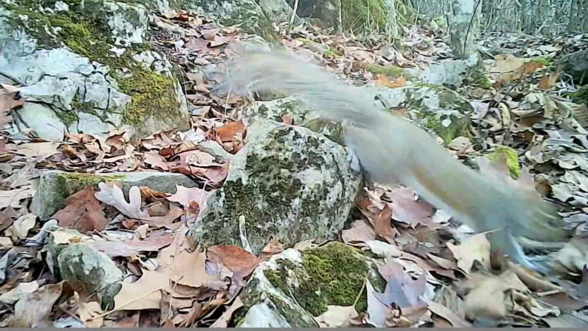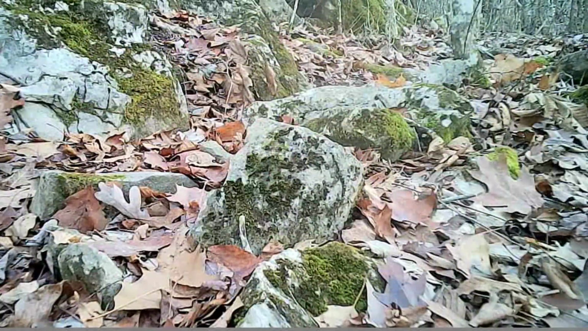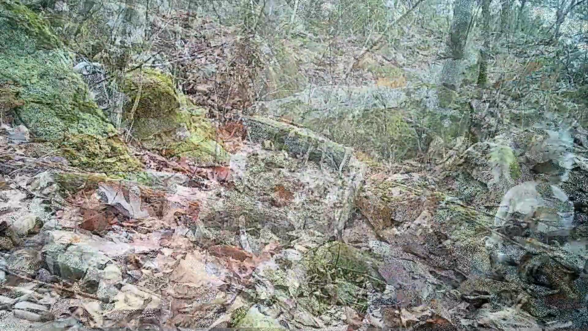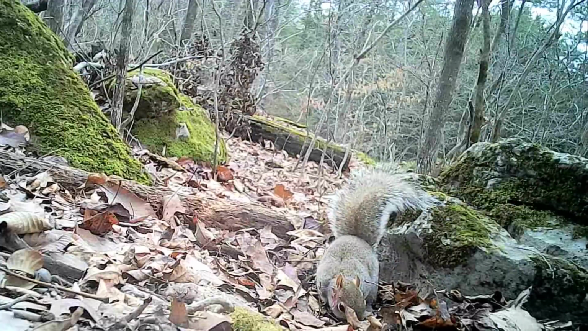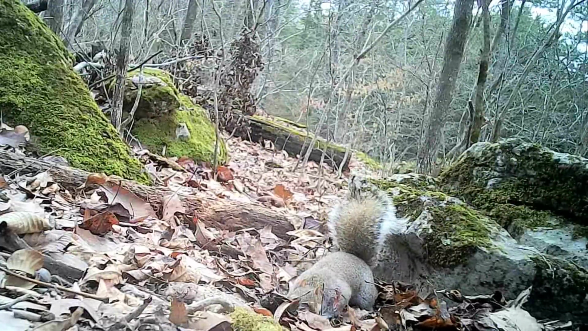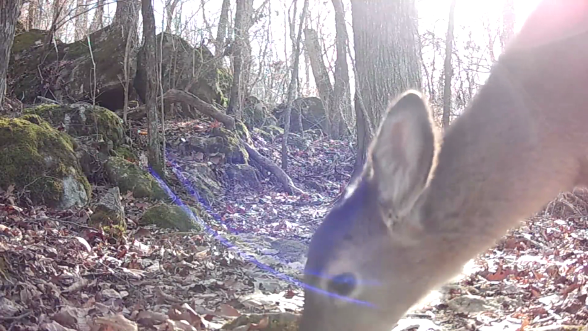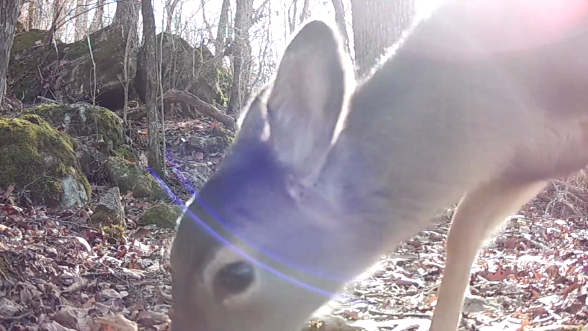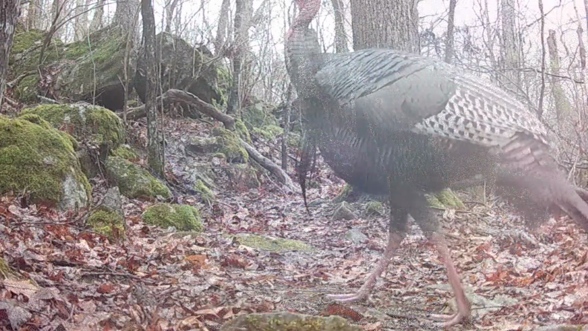And there's a little old squirrel. I don't know if that's Ricky or not. It's away from his spot. But here it is. What pictures I got. There's little Ricky at the log. Didn't get many pictures on this camera. At the tree, there's a little old doe picking around right in front of the camera. And a turkey strutting too.